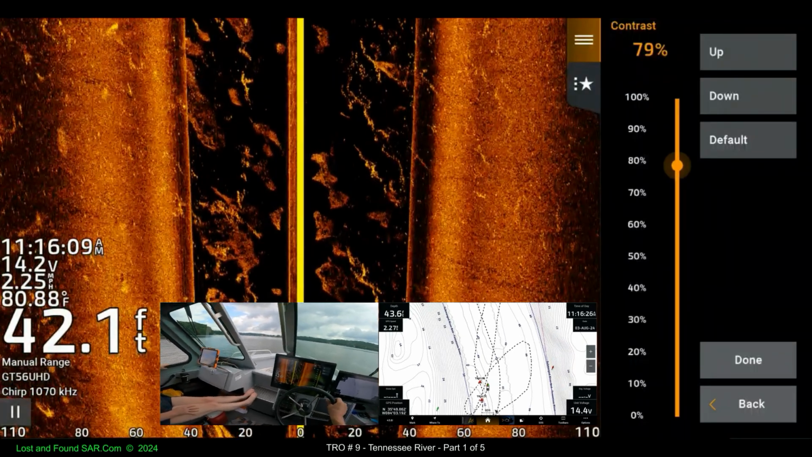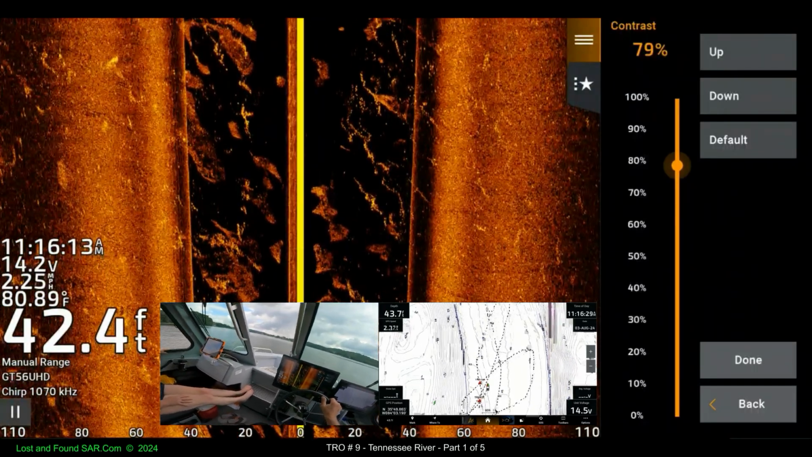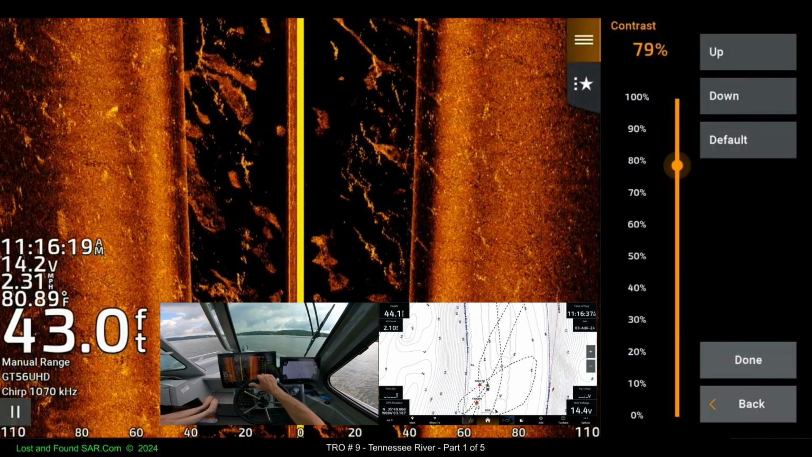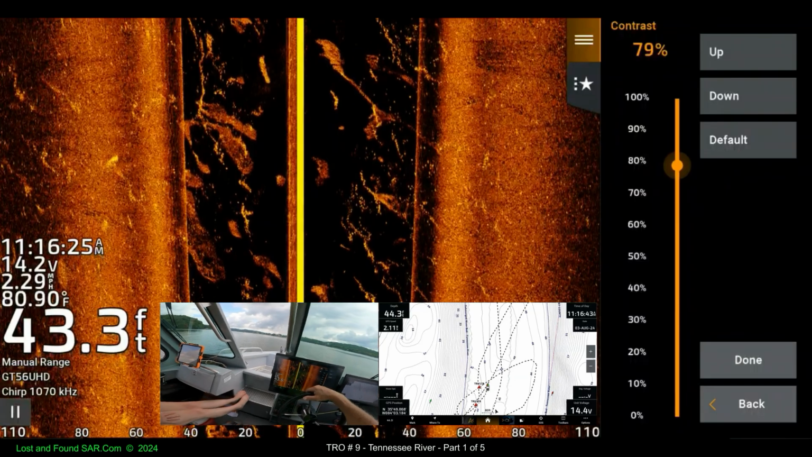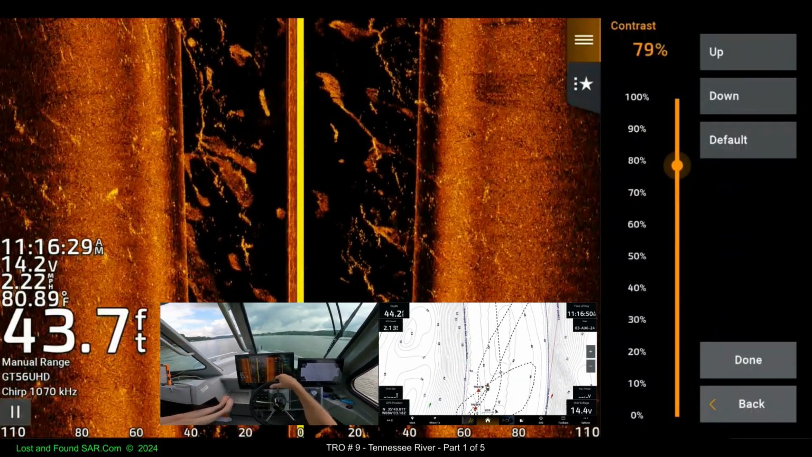Should be something on our left. It's always just right out of the window view. Should be showing up if it's gonna. I don't see nothing. Unless there's something right in there.